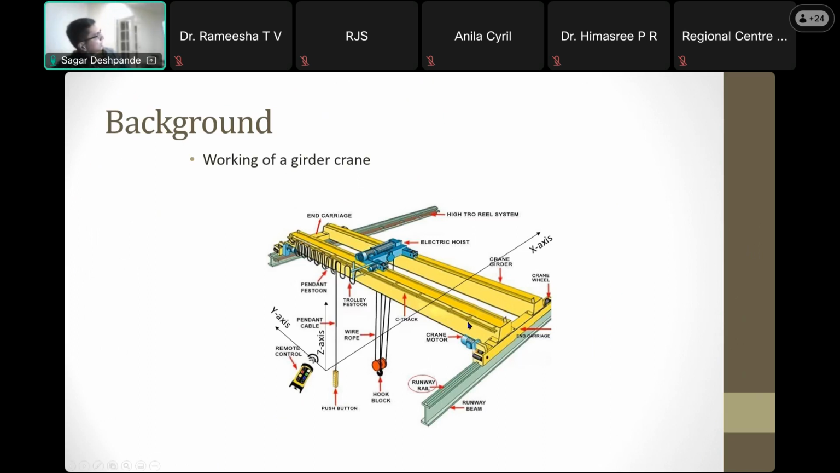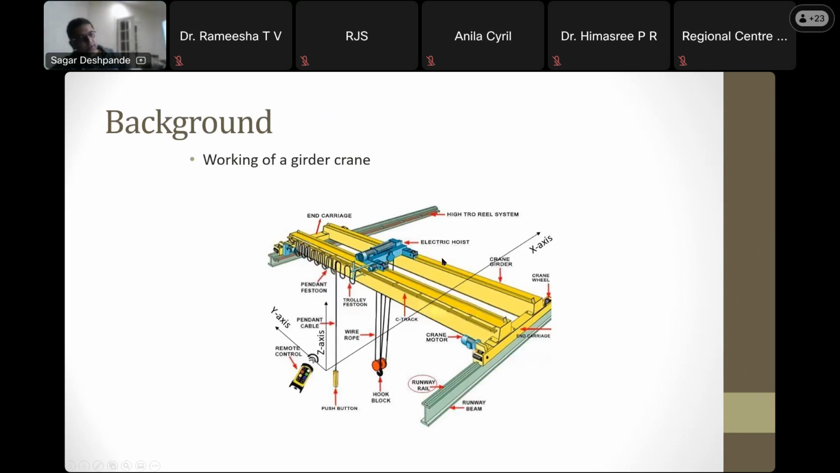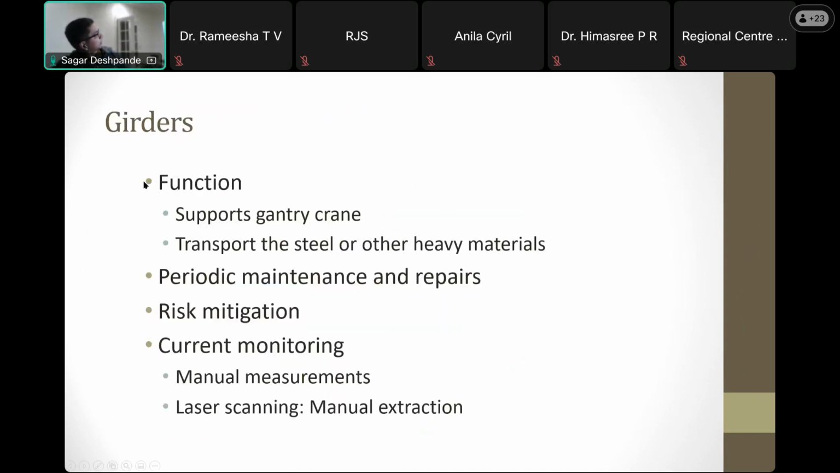So they would scan the whole thing at a very high rate, and then again they were in trouble with how to process the data. Now they're getting the data, but they don't know how to process or extract it. So the gantry crane transports steel or heavy material, and there's periodic maintenance and repair, and risk mitigation.